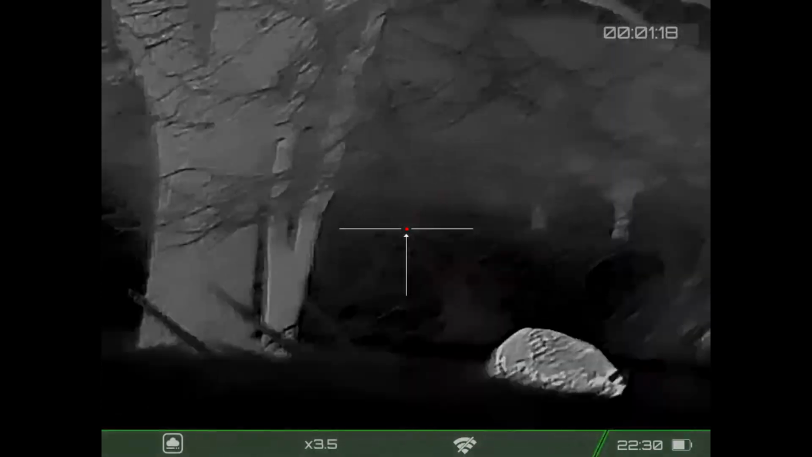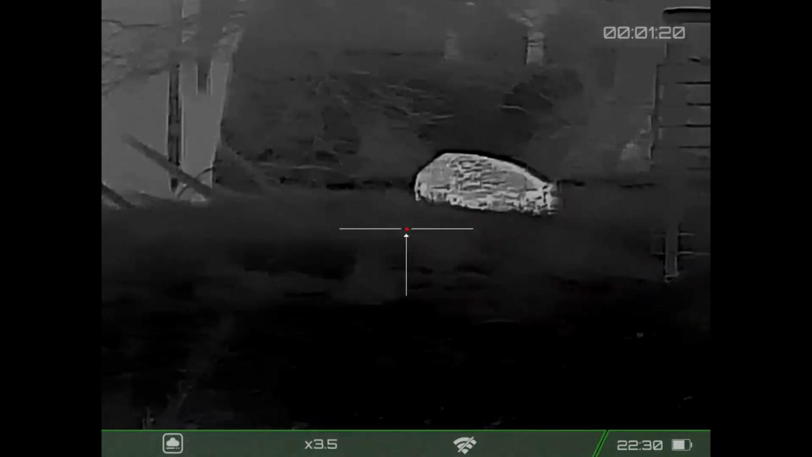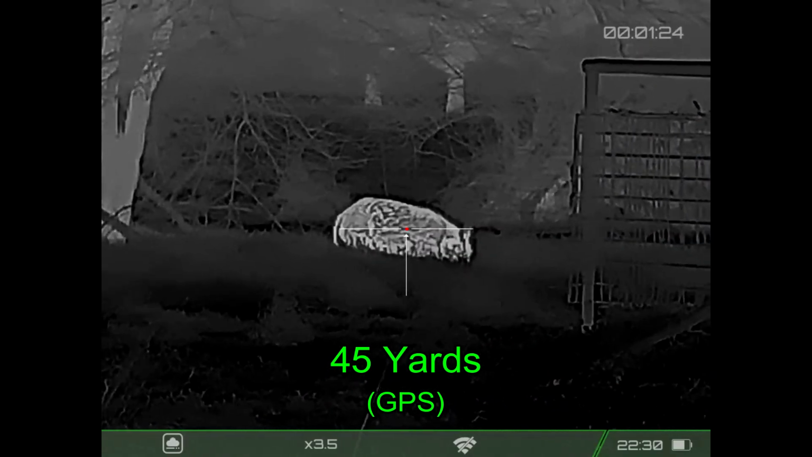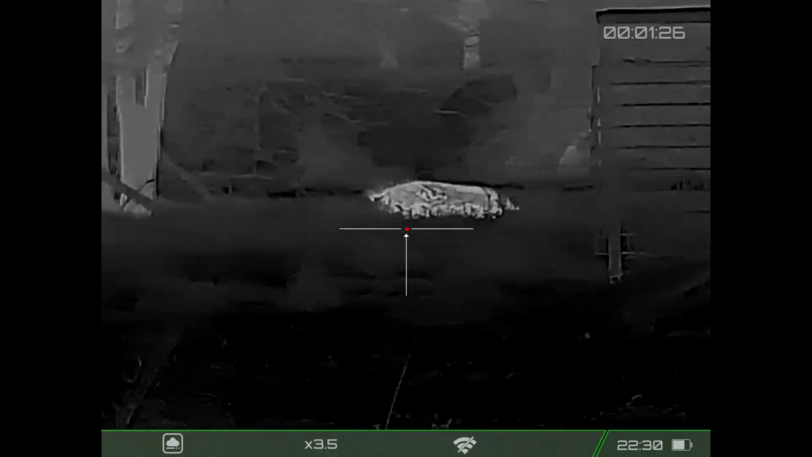And this has worked out quite well. The hog does not appear to have taken any notice of it. Are you ready? I am cheating using the fence. Ben is 3, offhand. 2, 1.